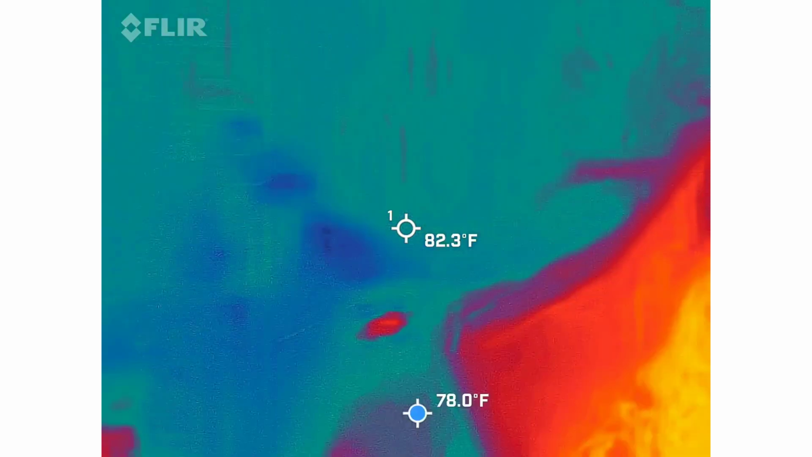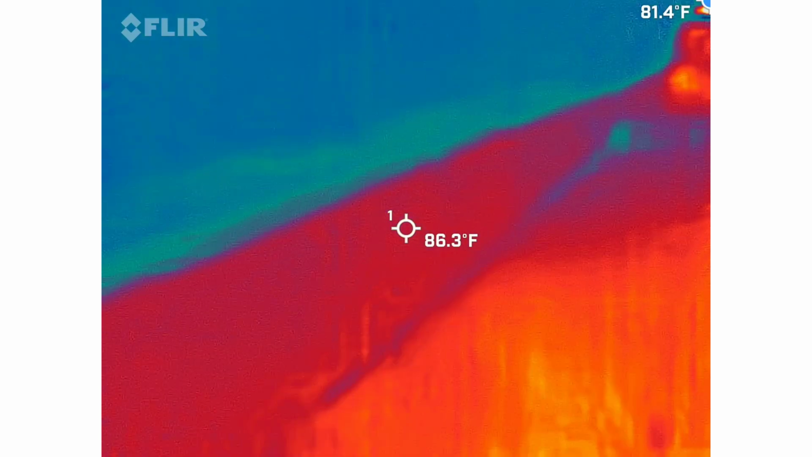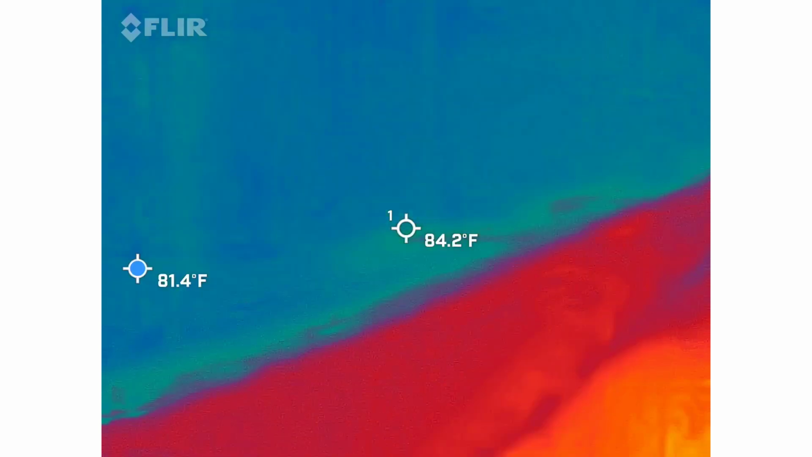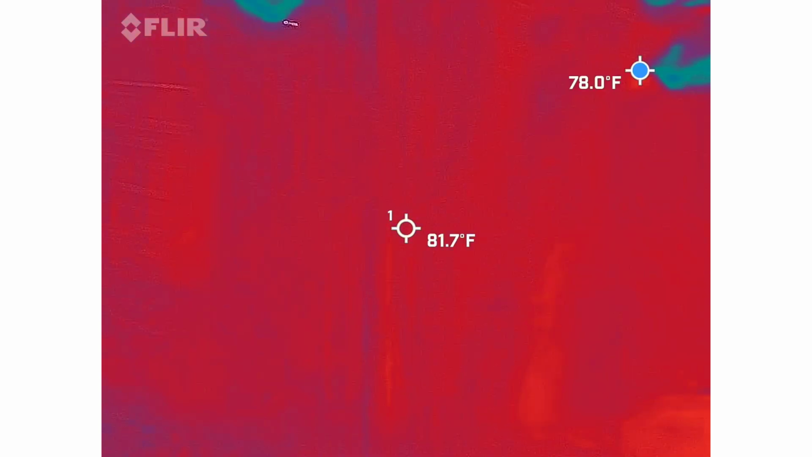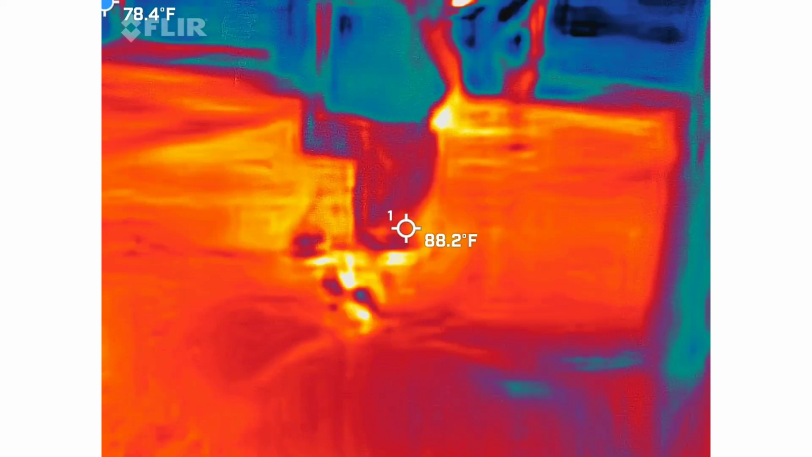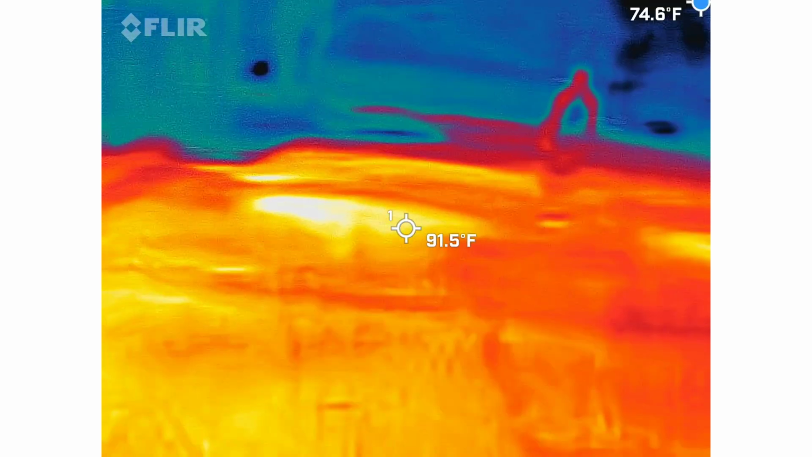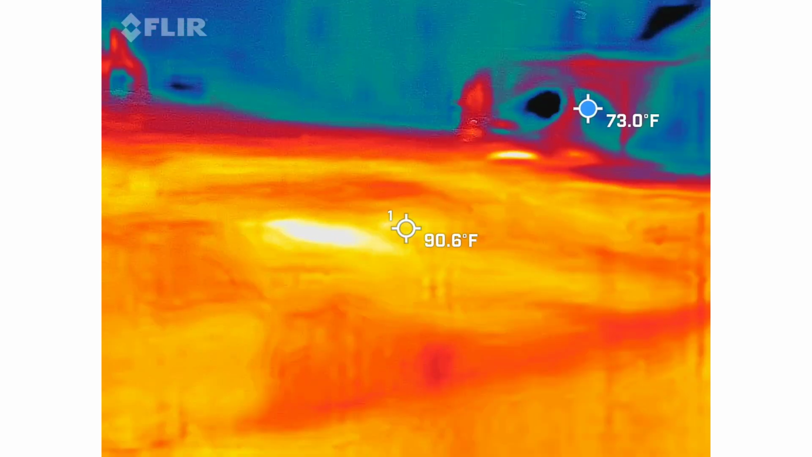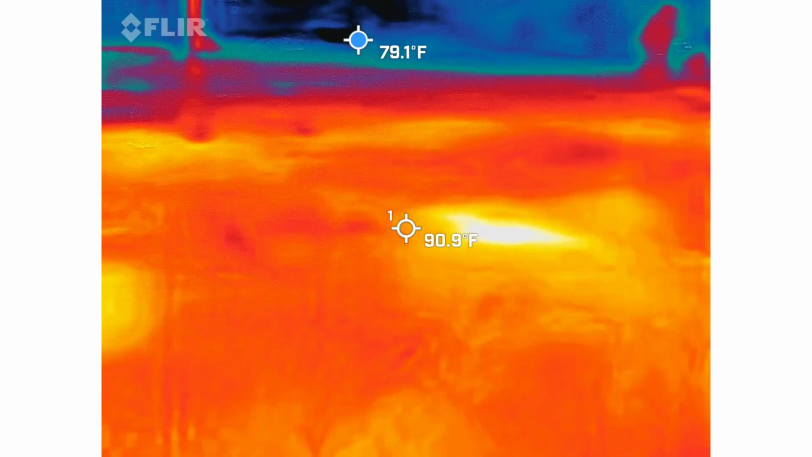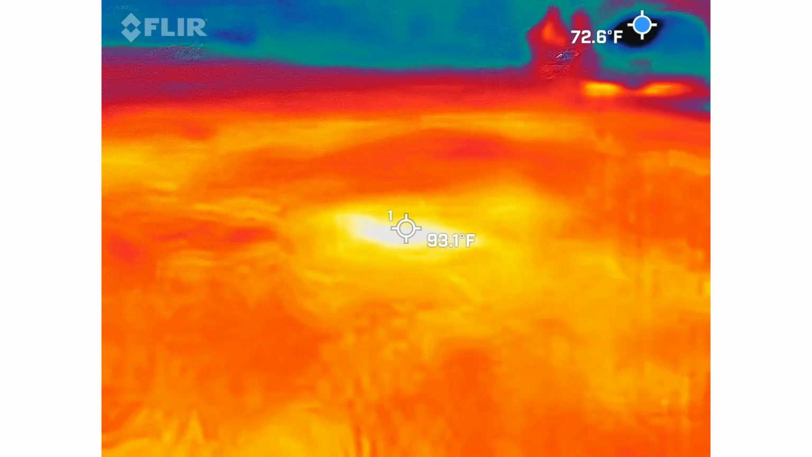Stop when it starts. There's a whole bunch of people down there. That's why I'm going down there. Something about playing. Another lady.